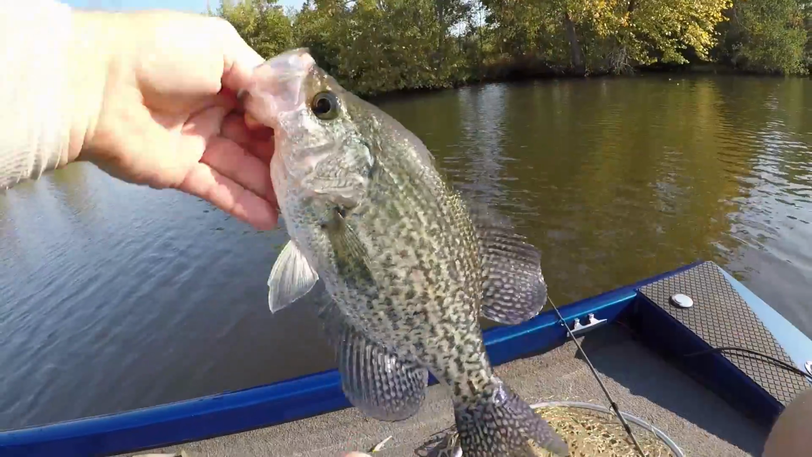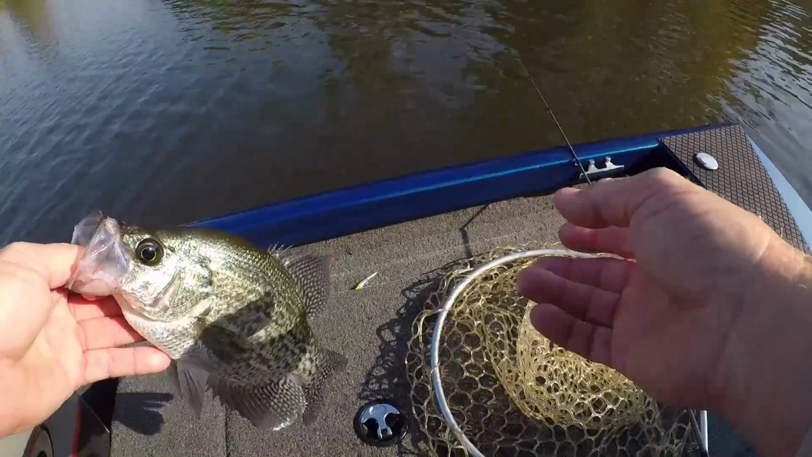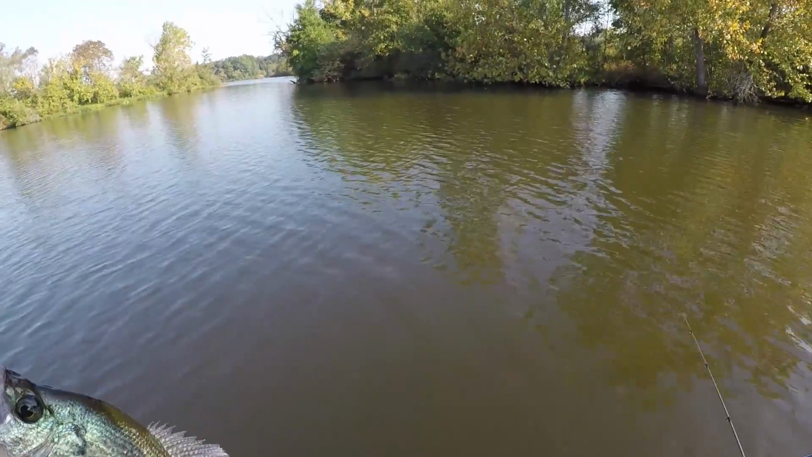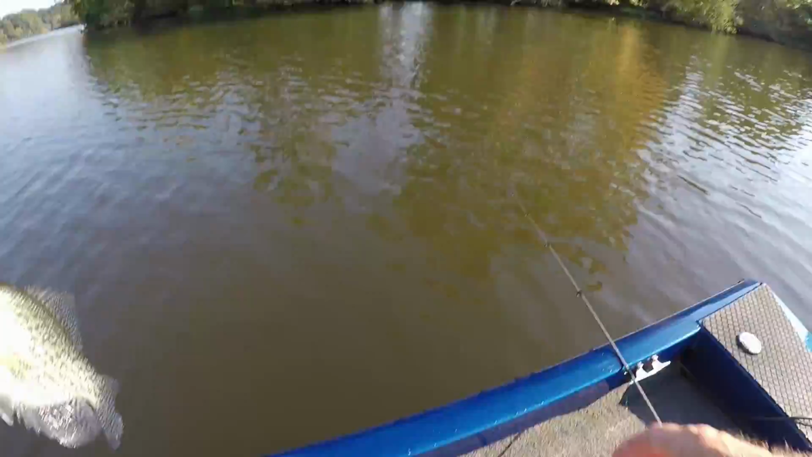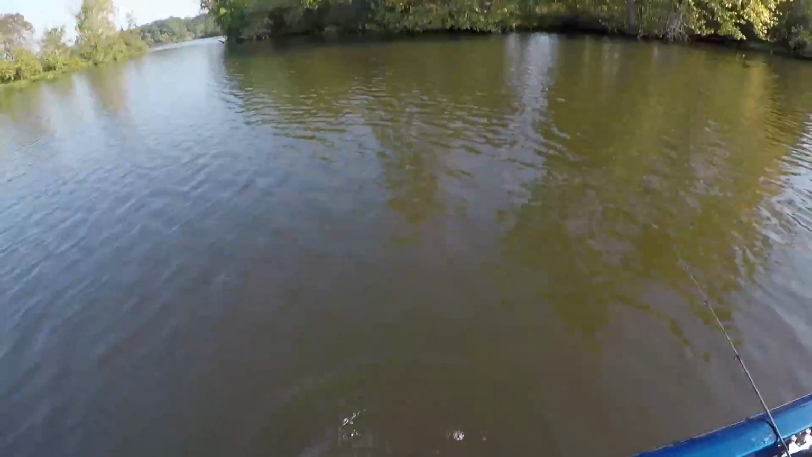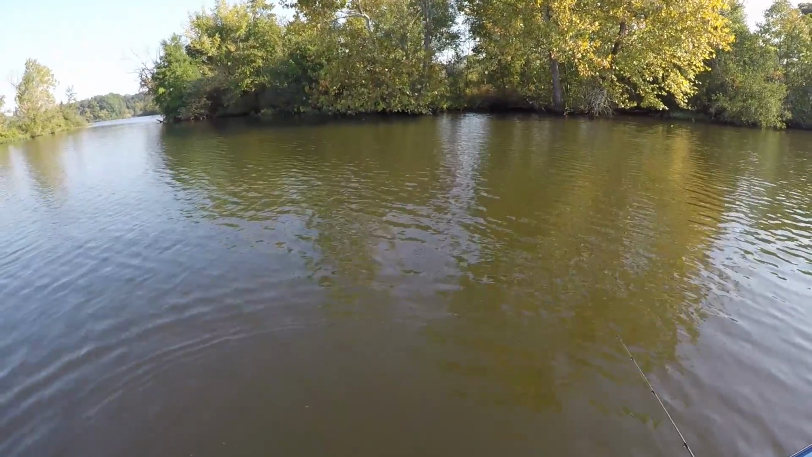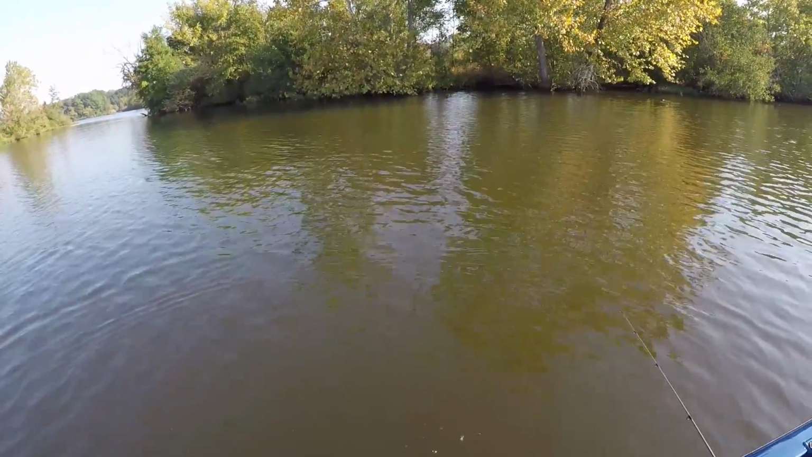Look at that. If I was going to eat some, I got a notion to keep like 2 of them. I usually keep 1 or 2 here and there, guys. Y'all notice I don't keep many. All right, guys. I will be back here. I've never caught crappie here before, guys, and I'm gonna show you how I found these crappie.